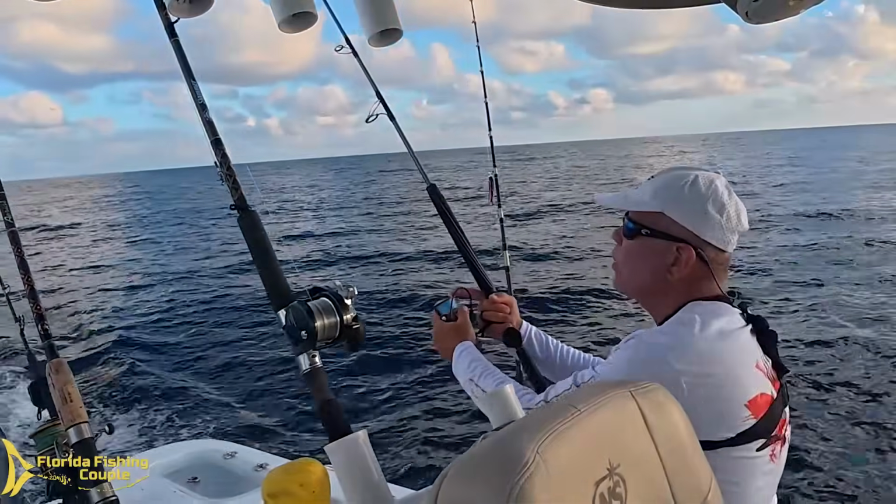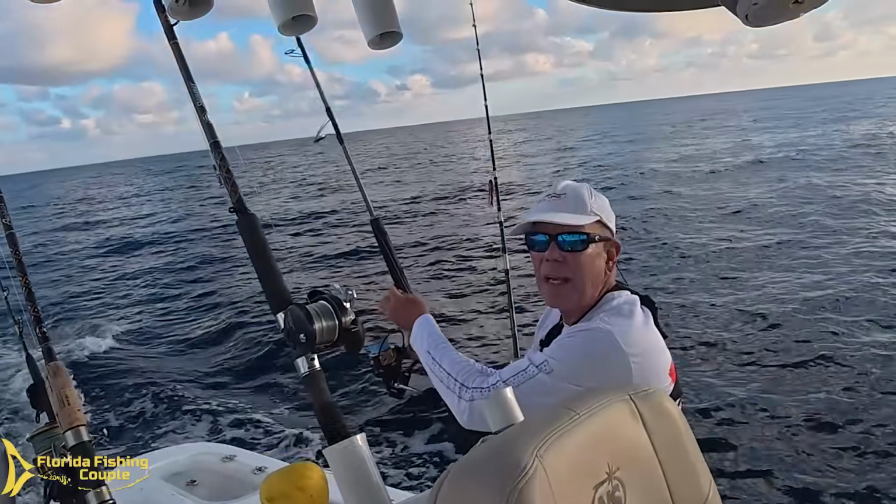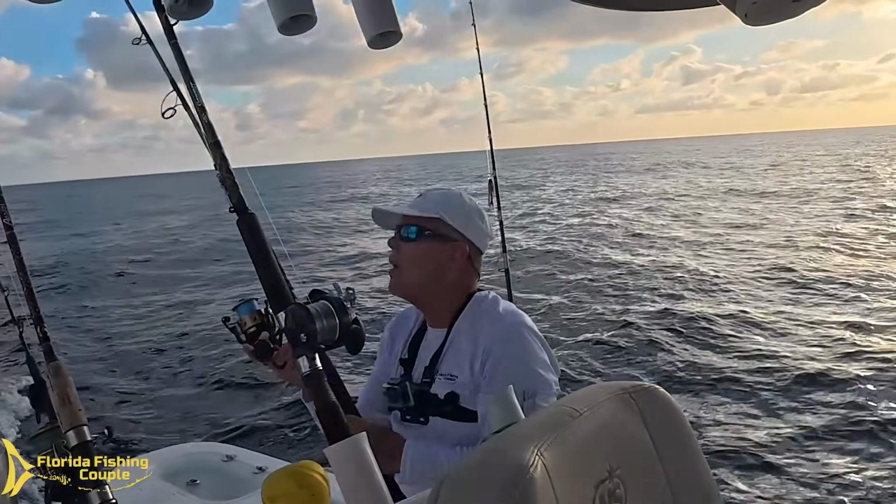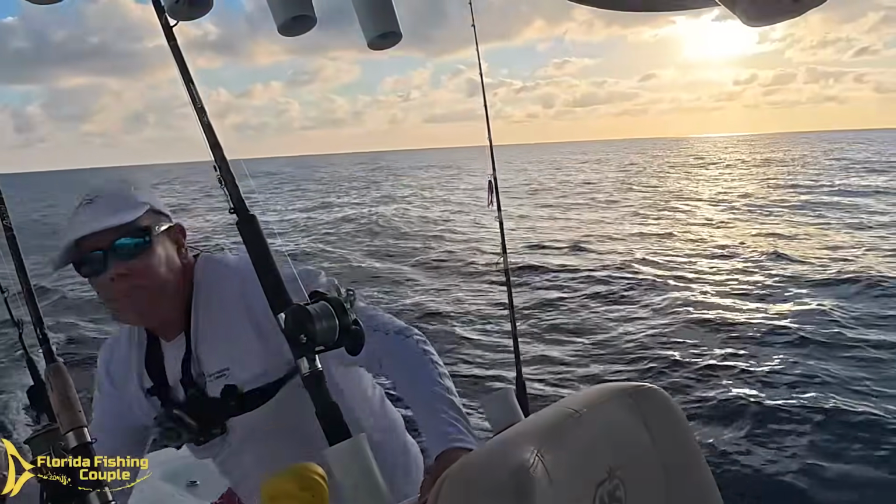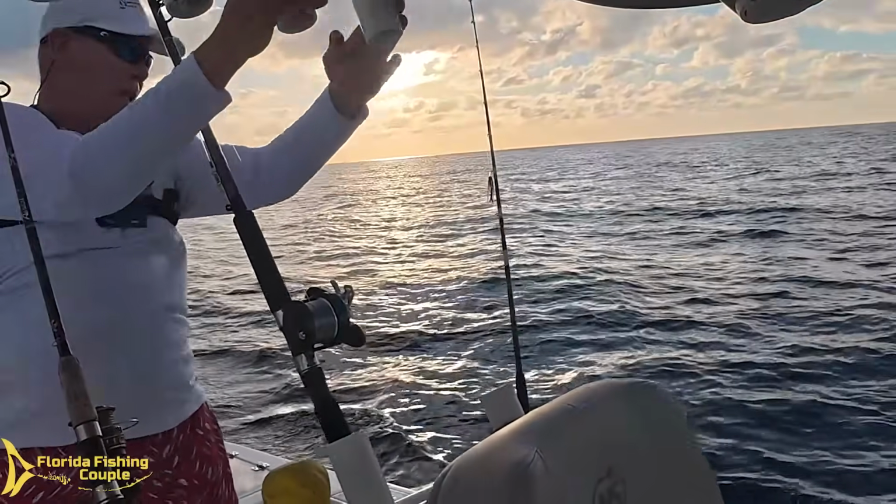That up top thing seems to work out pretty well too. You've got a rocket up top. I think they typically do pretty well. All right, so we got this guy pretty far out. Yep. This one's brand new. I just hooked them up. Check the drag. Looking good.